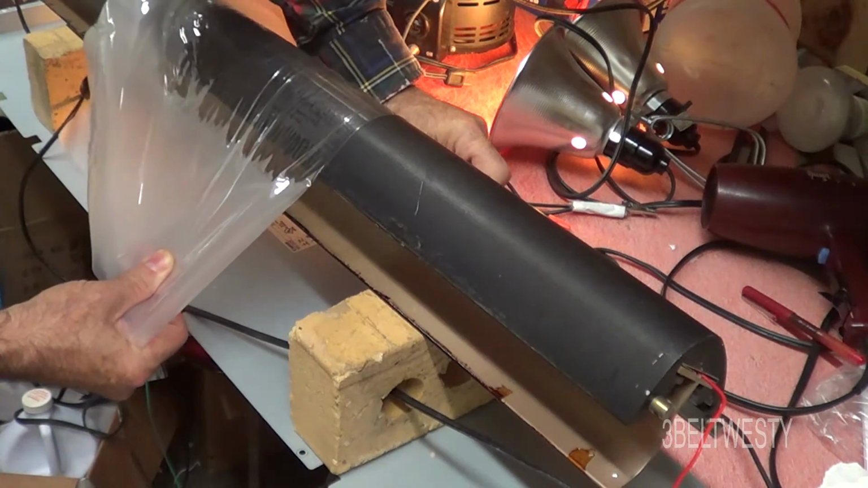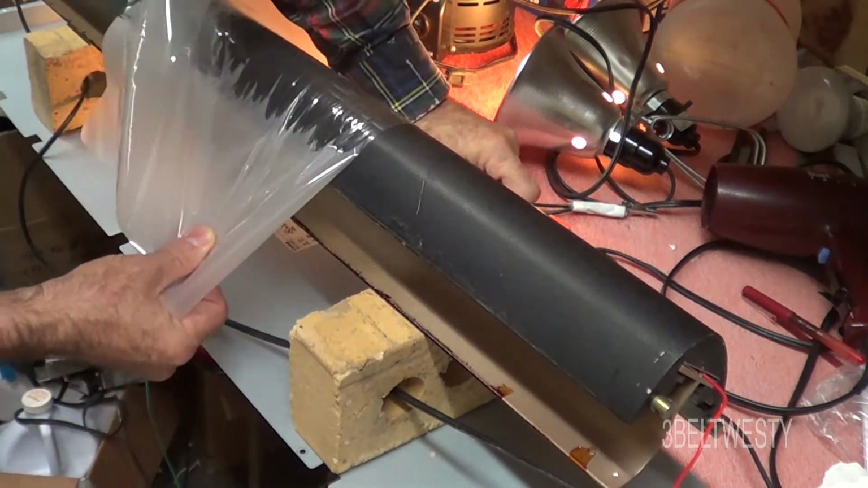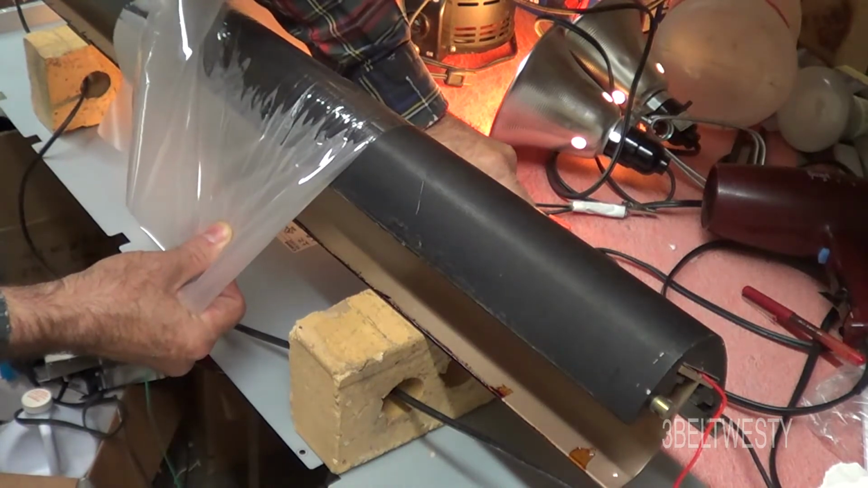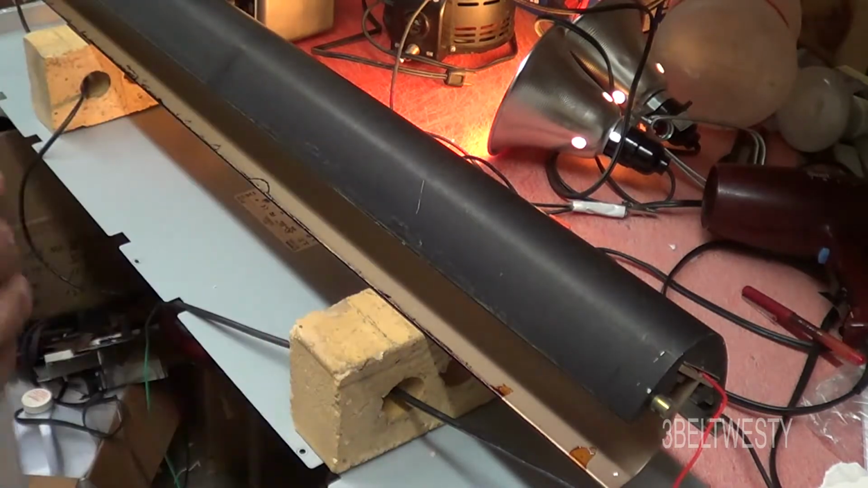So when it's pulling across the machine, it's going like this. This may not be hot enough yet. And that's how it turns clear.